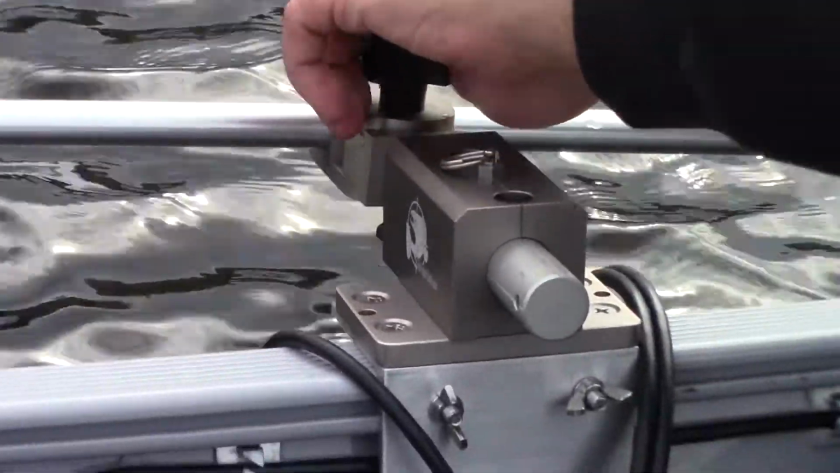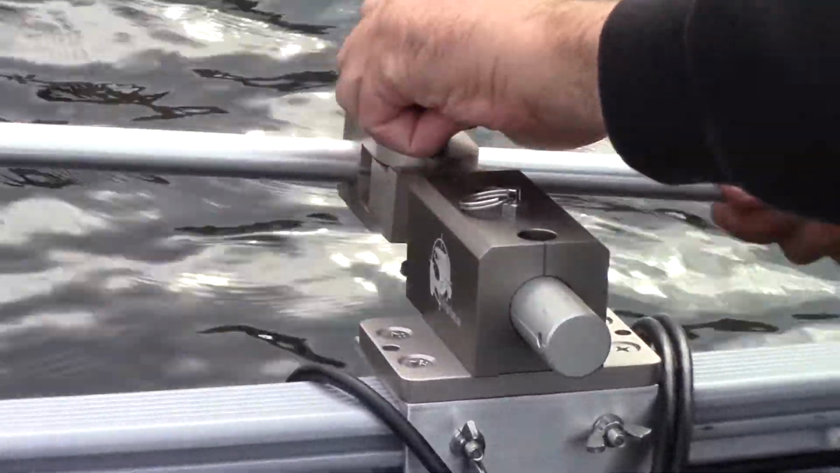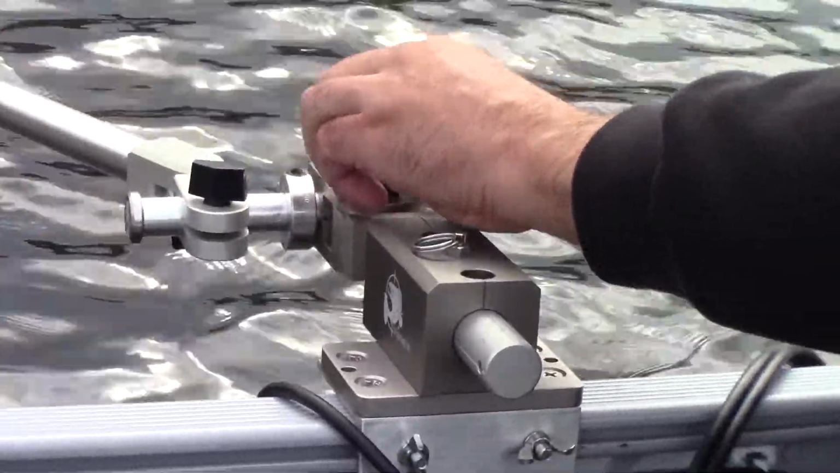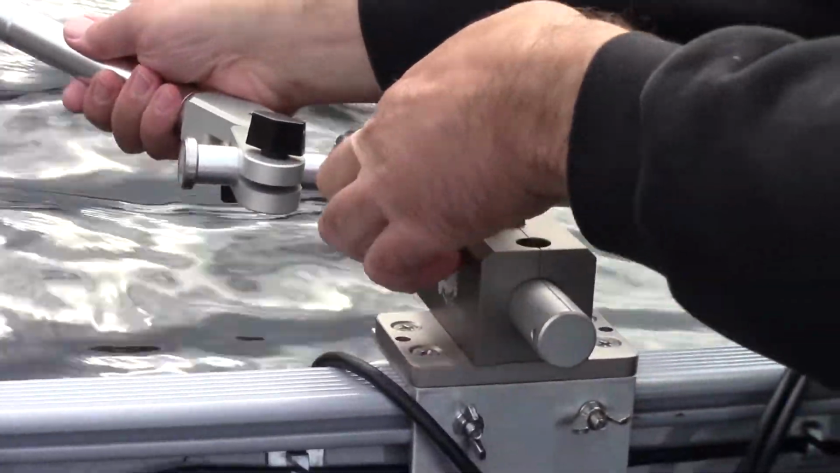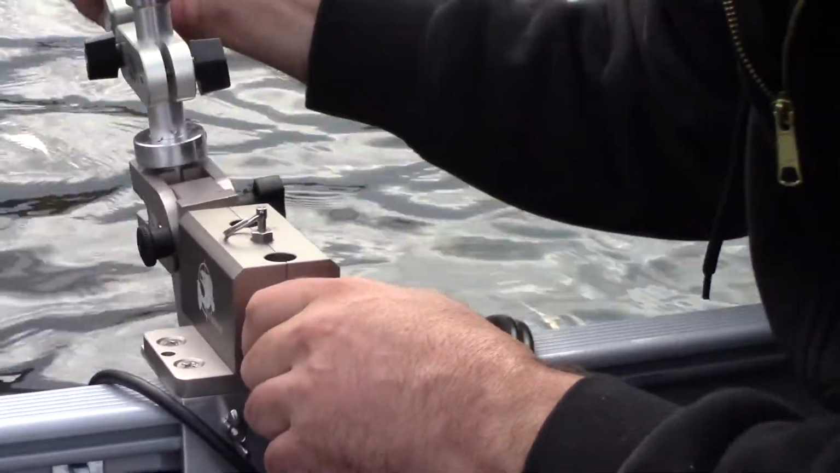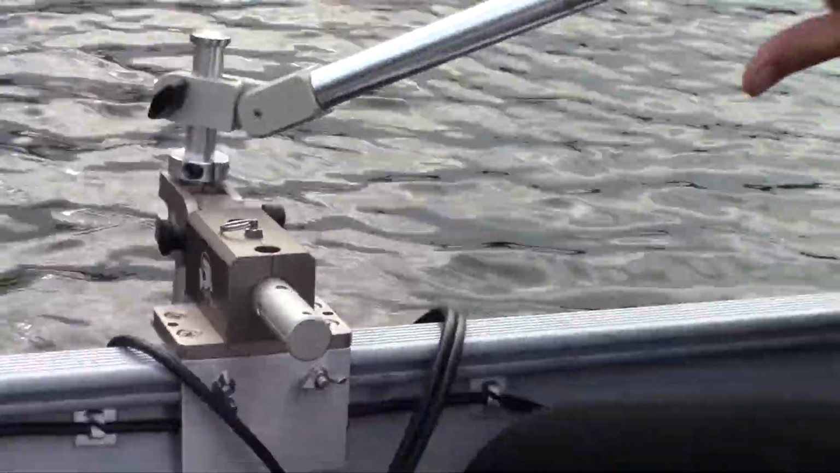But we can take this tri-knob and loosen it off, and then of course move your pole up and down to whatever level or depth you want it to be. Lock it back in, just tighten it back up, and then you can take the pin out, drop your transducer back in the water, lock everything back in, just like so, and now you're off to the races.